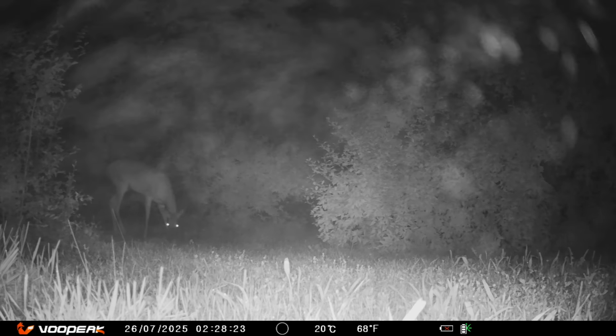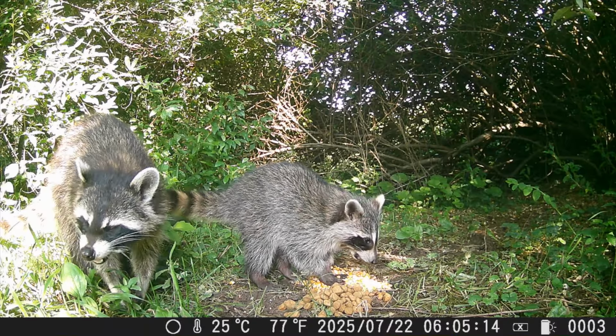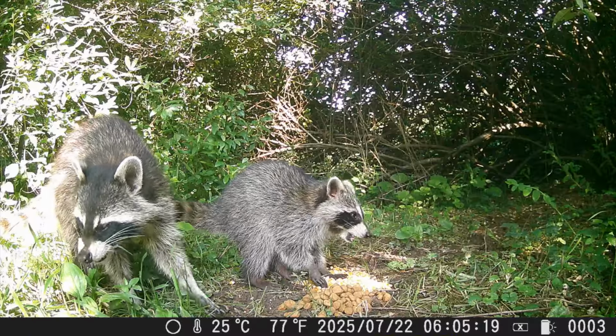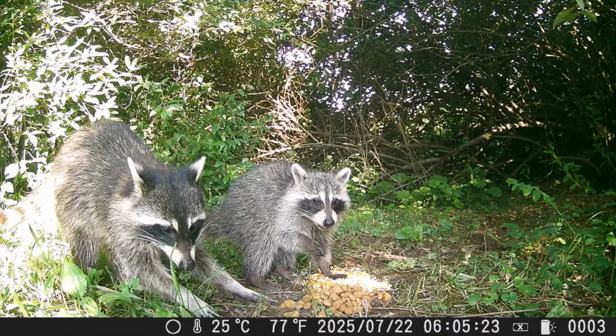A little bit of fog this evening. Sure changes how things look. Eating together, but not togethering. Snack time, they've found the buffet again. Little paws and big appetites. Look at this one being all bashful.